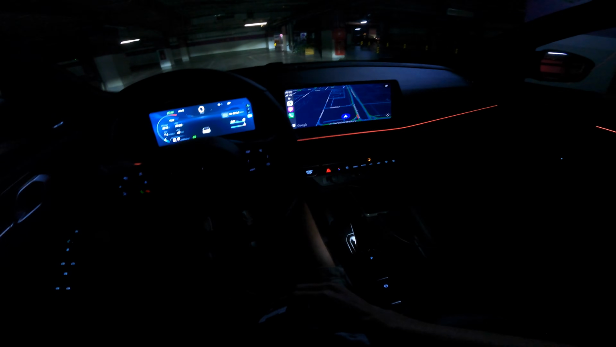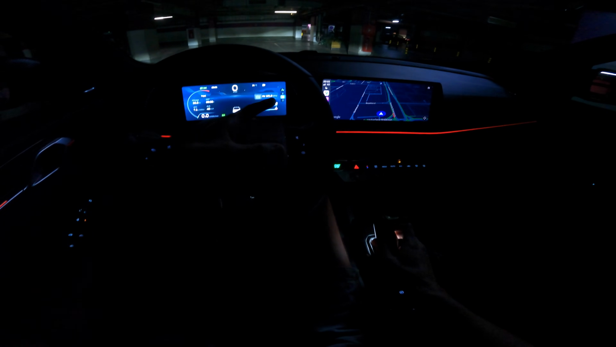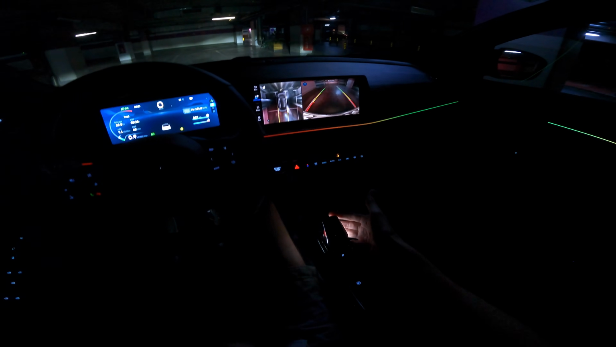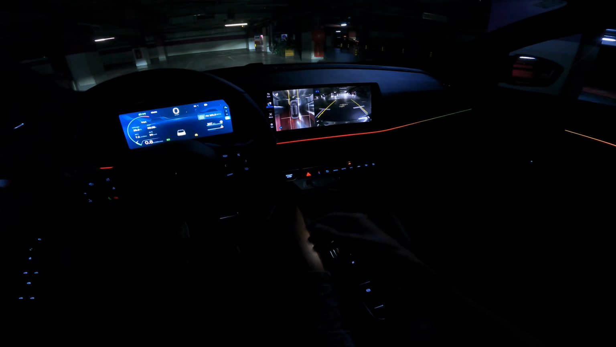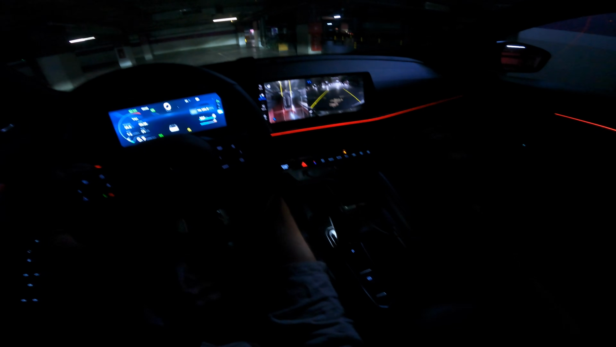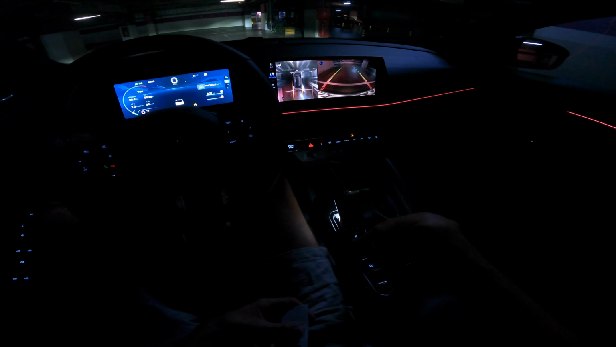Now I think this is fine. Let me just see those reverse cameras. See, you have to go to neutral first and then reverse. I mean, come on. Okay, camera. I mean, the sharpness is freaking amazing, and you can see the 3D car. It's really amazing. Yeah, okay, that's great.